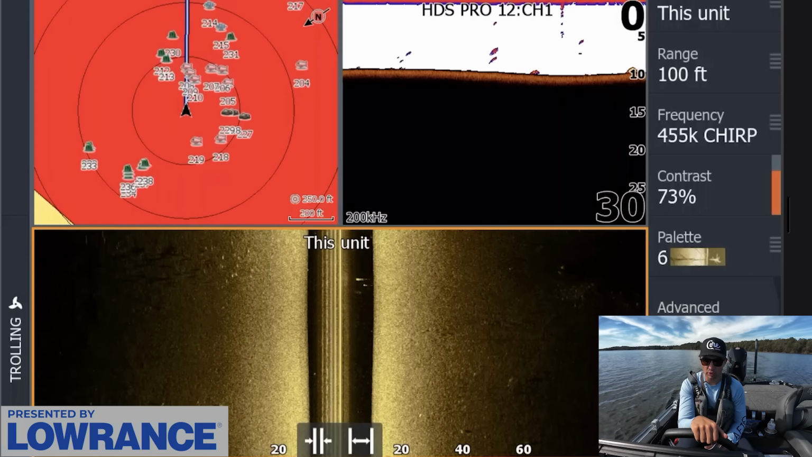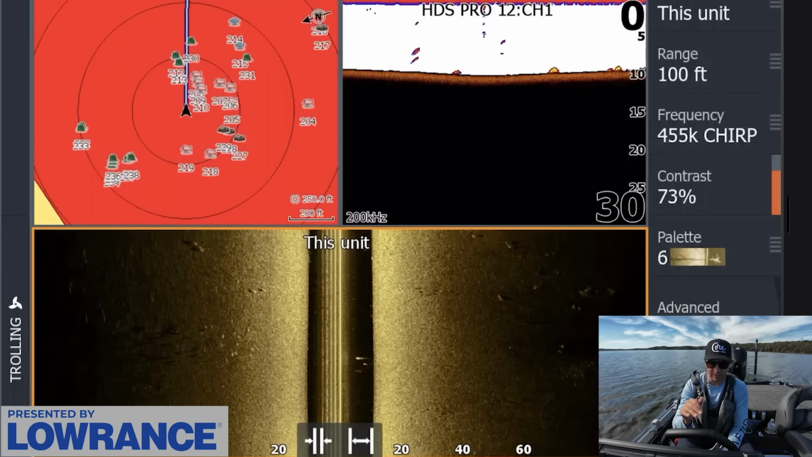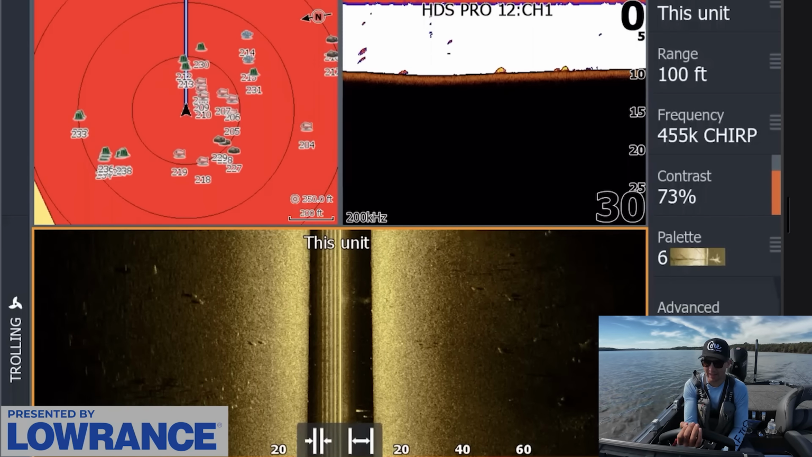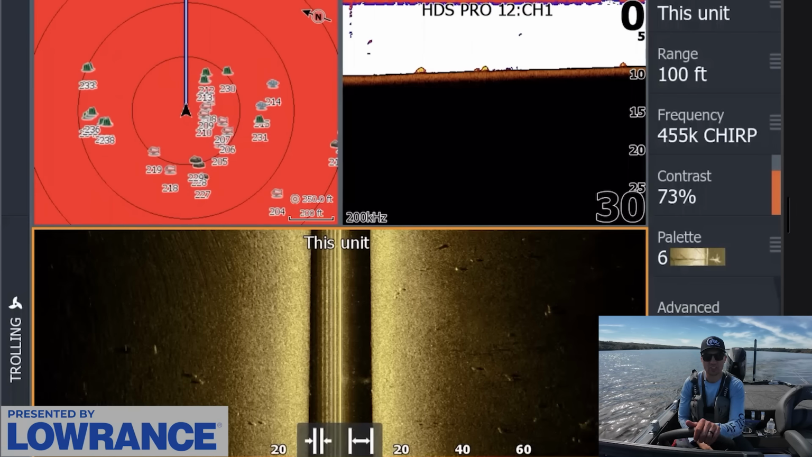I actually caught my one quality fish off the bottom, fishing a Wacky rig directly on the bottom of the lake, letting it fall down, and I saw a fish down there. I just shook it in front of that fish and it actually bit. And I have been doing that for a while now because I thought I might be able to replicate that. I had one fish follow a glide bait, but other than that, I didn't really have much success doing that.